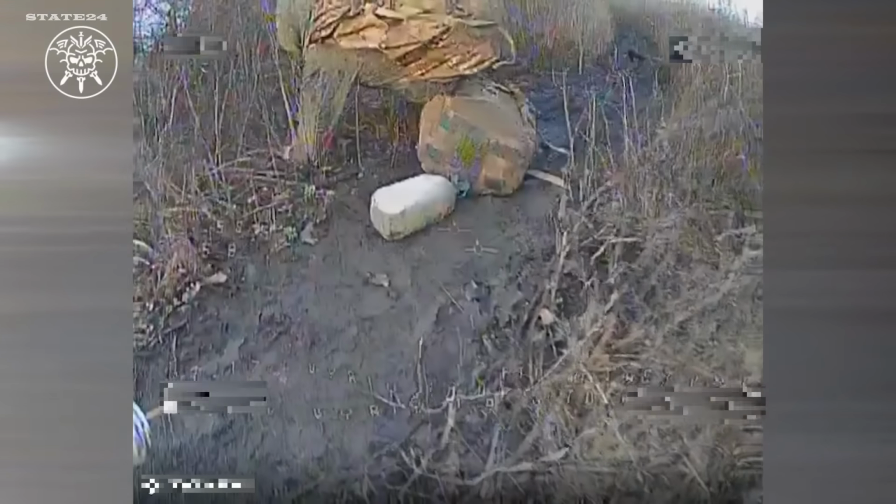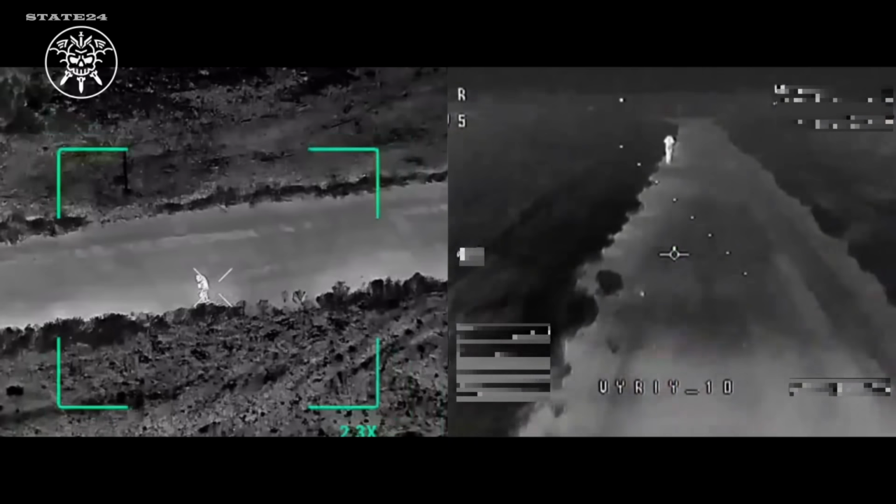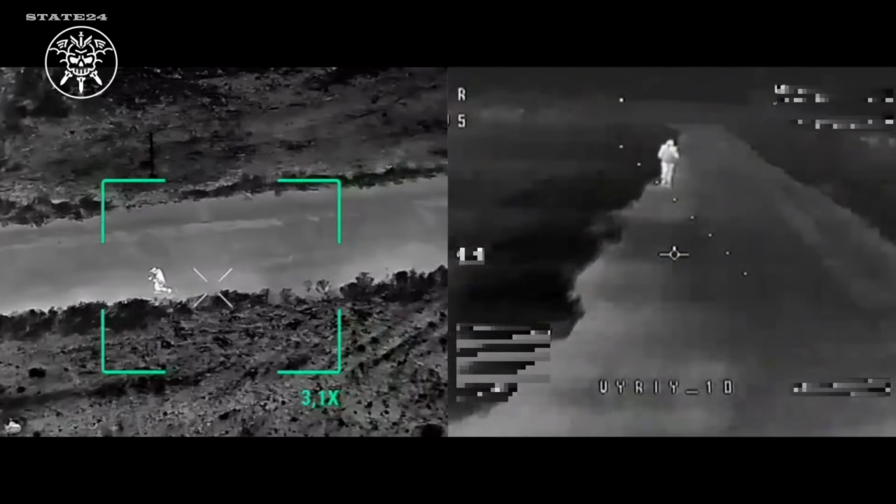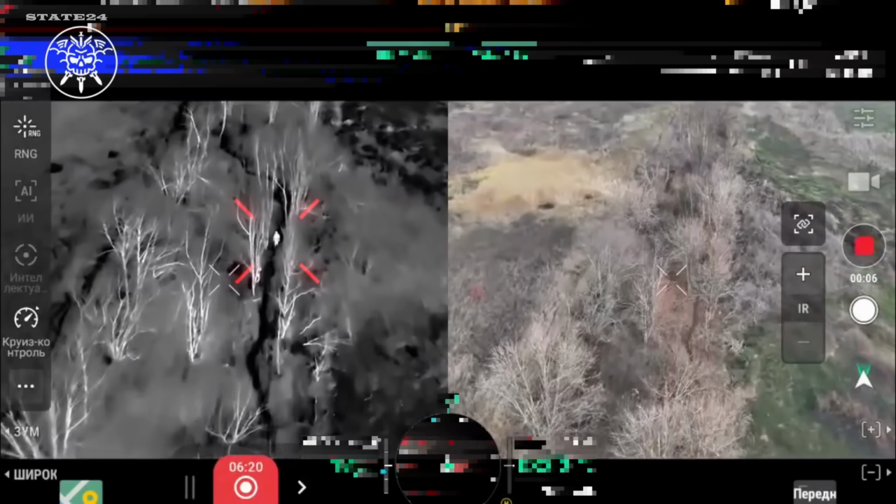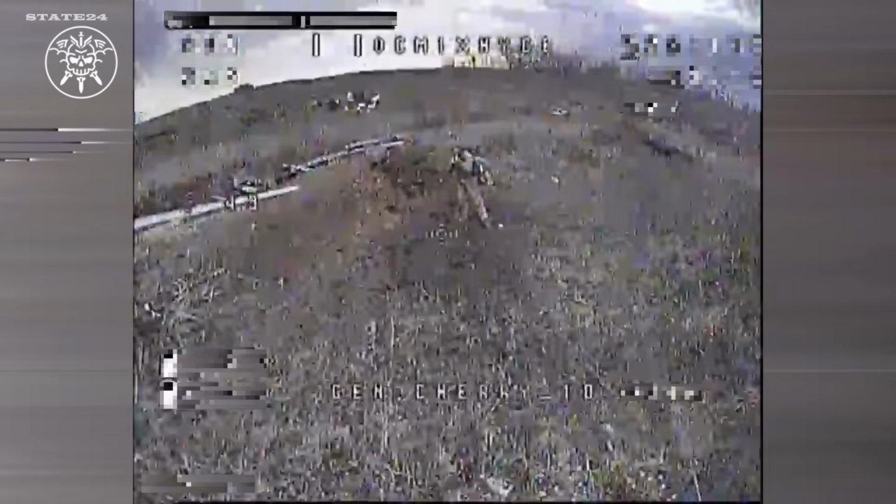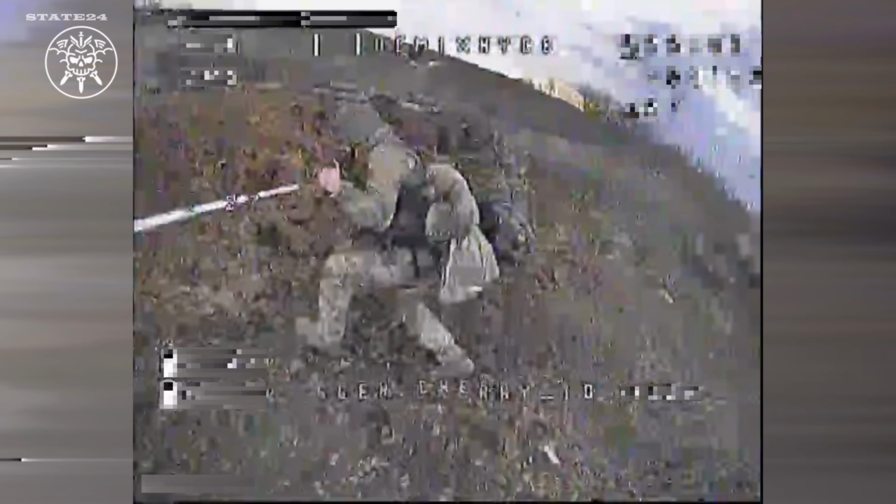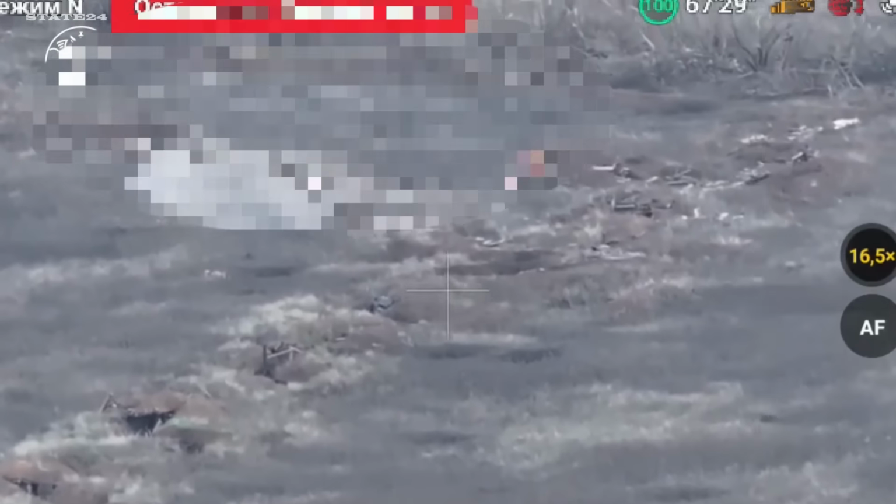Southern Pokrovsk region, a group of Russian soldiers moving in dispersed formation, already being tracked. These Ukrainian drones are equipped with thermal imaging. Darkness, smoke, cover. None of it matters. The drone sees body heat. Some soldiers ran, some froze. But what stands out? A few kept walking, completely unaware. Thermal drones don't miss, and in this footage, none of them did.